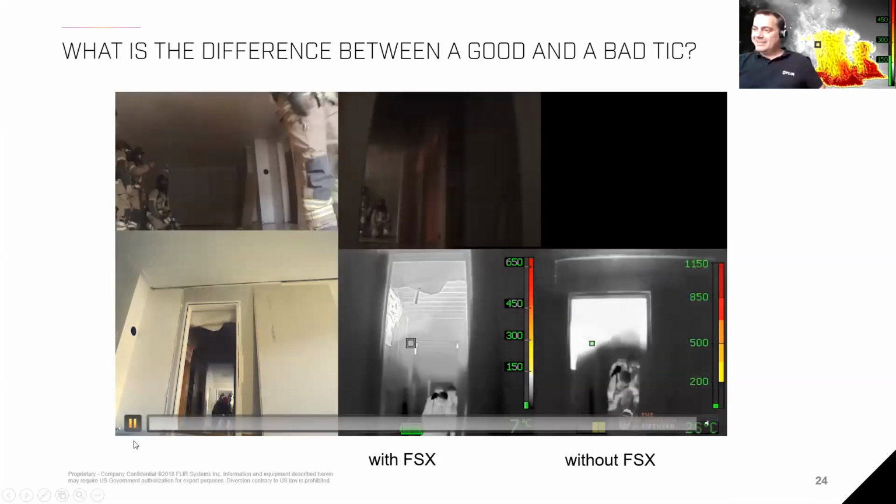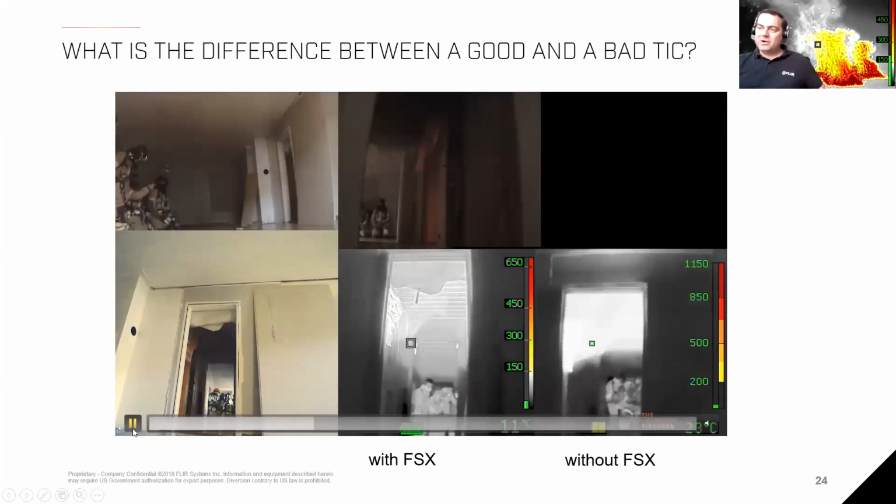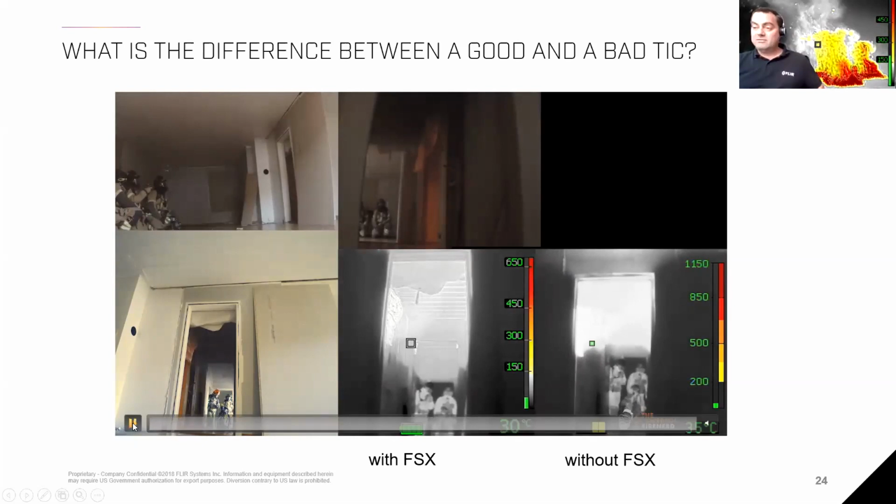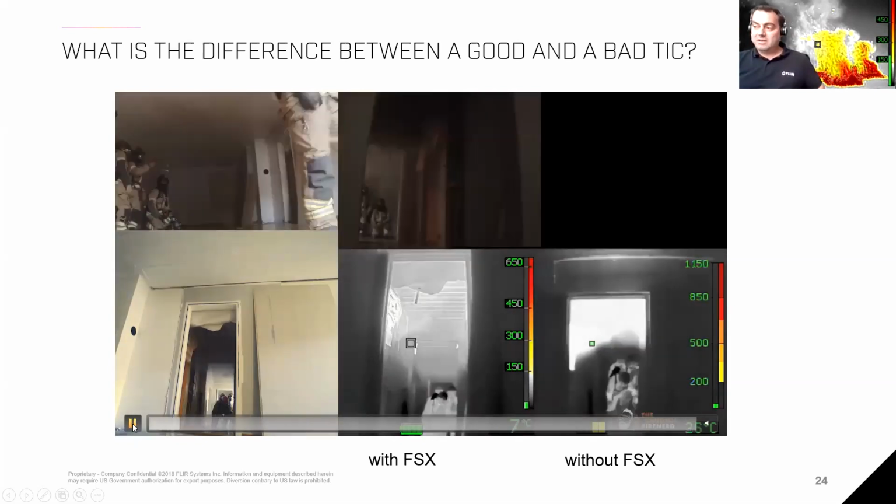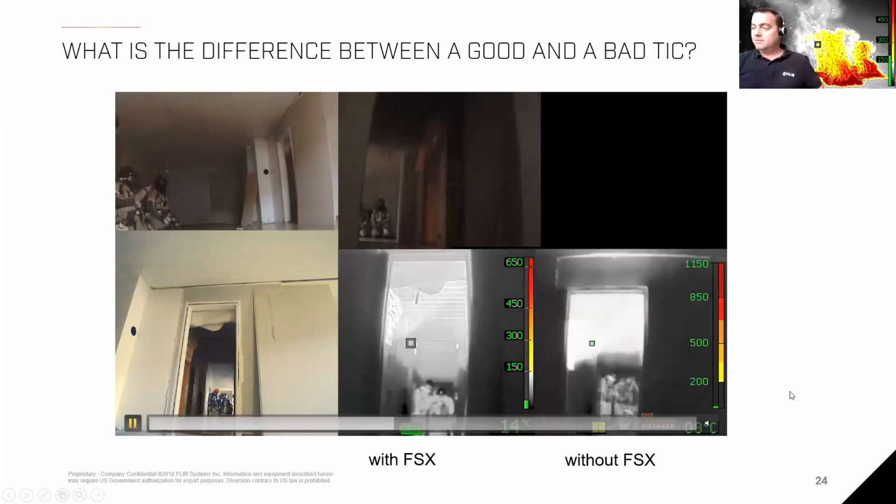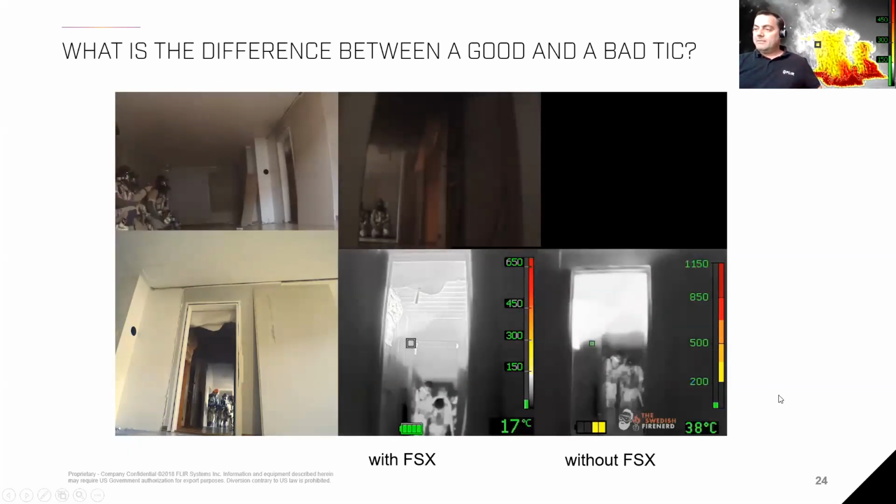Yeah, thanks. You have a good point. With the FSX technology, I can even identify that there is probably a wooden ceiling there. You can see the wooden boards, right? With other technologies, you might not be able to see anything there. Just, okay, it's hot there. That's it, right?